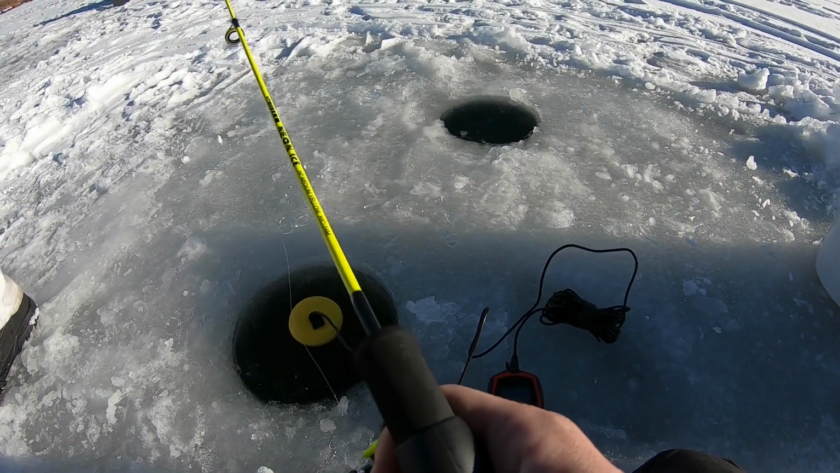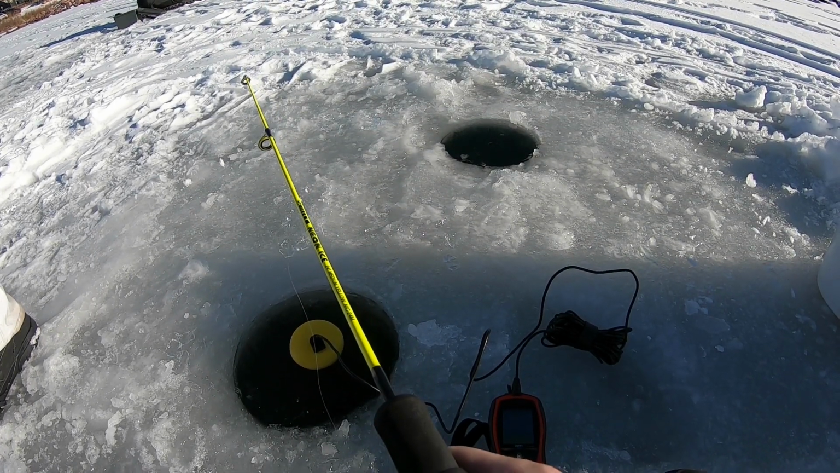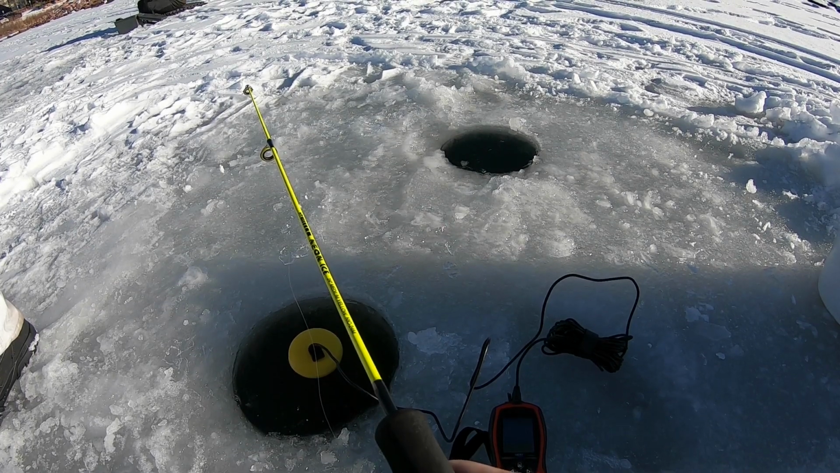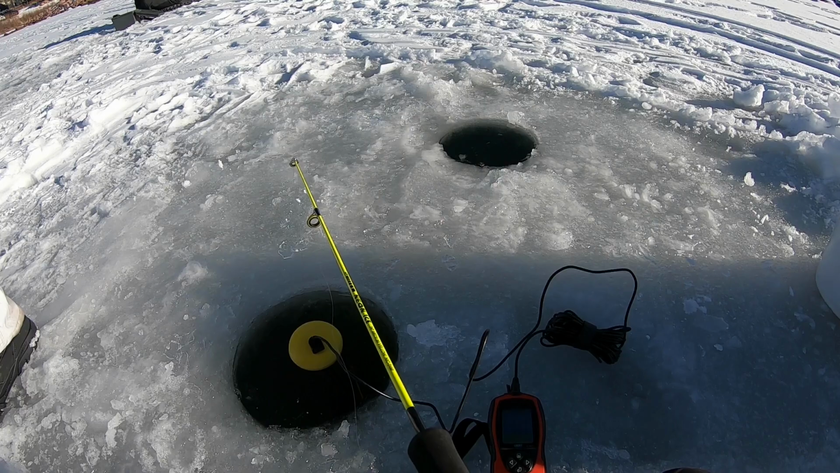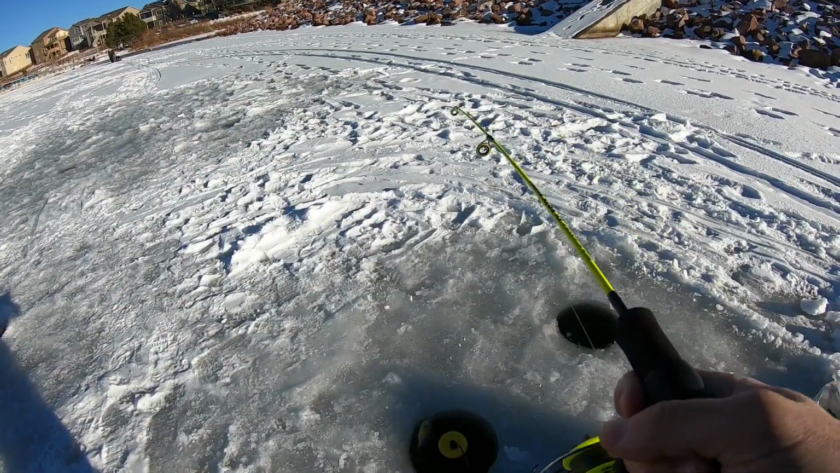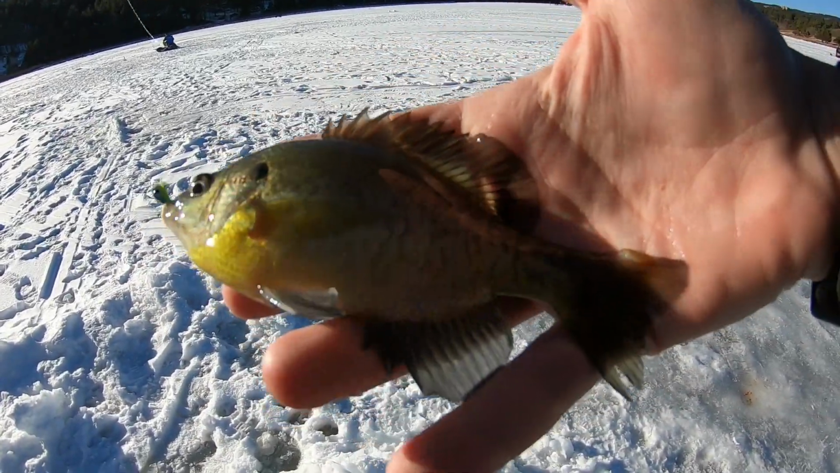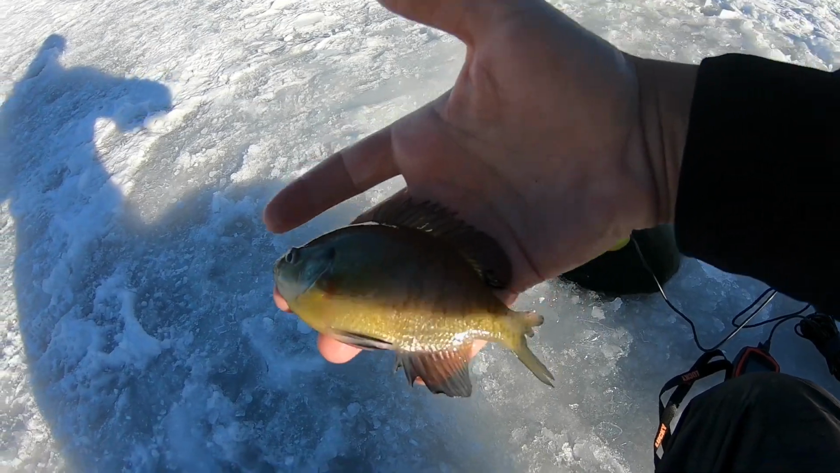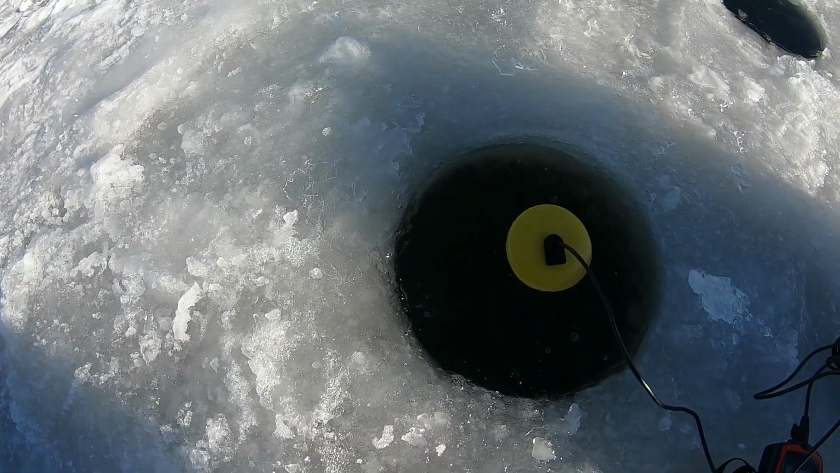Oh, I just marked a fish, guys. Give me a sec, bud. I'm marking a fish. Got a little guy, guys. Alright. Check that out. Little gilly. Let's go. Pretty little bluegill. Let's get it back in the water. There it goes.